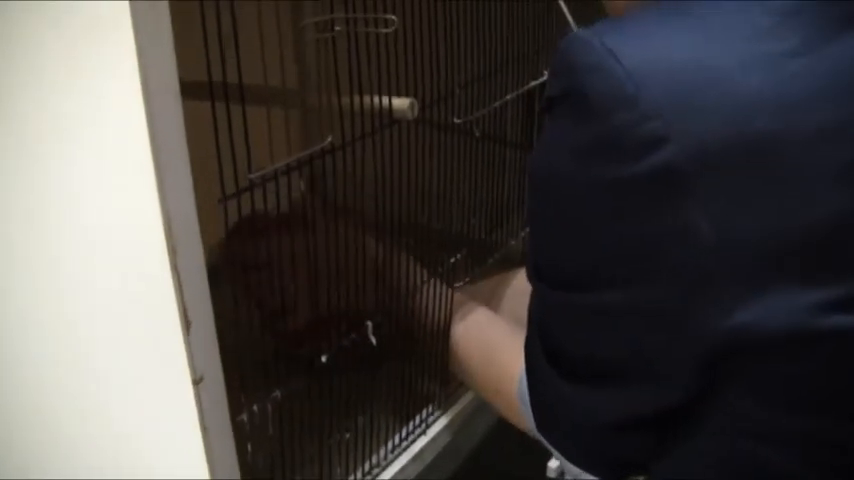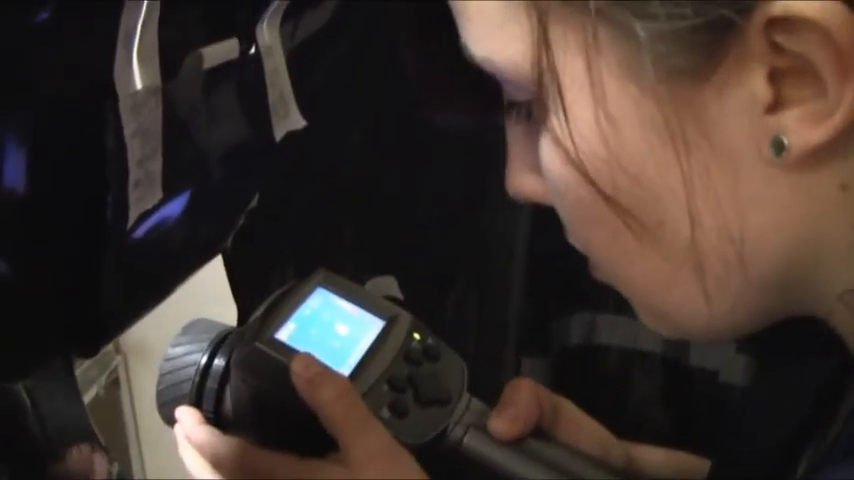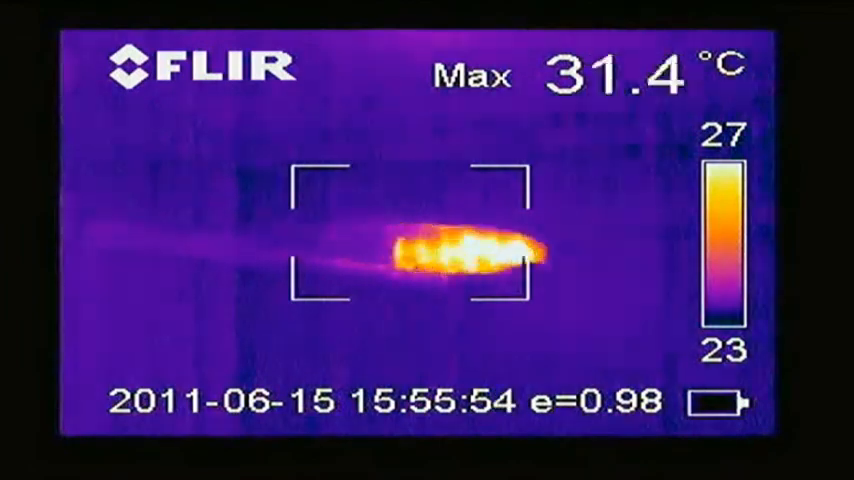There's a sand bath for them to run their feathers through. There's suspended colorful twine for them to peck and redirect pecks that they might deliver to their cage mate. And we're thinking that this enriched environment will give the birds a better quality of life. They'll be better able to handle stress. I'm using the thermal imaging as a physiological measure of their stress.